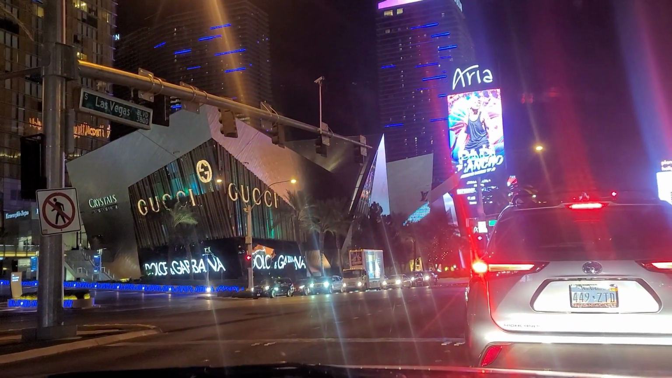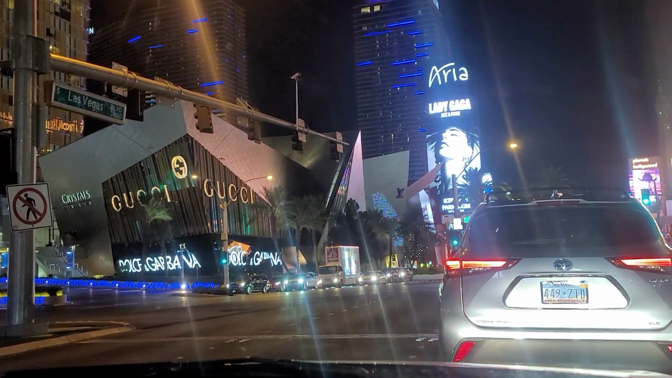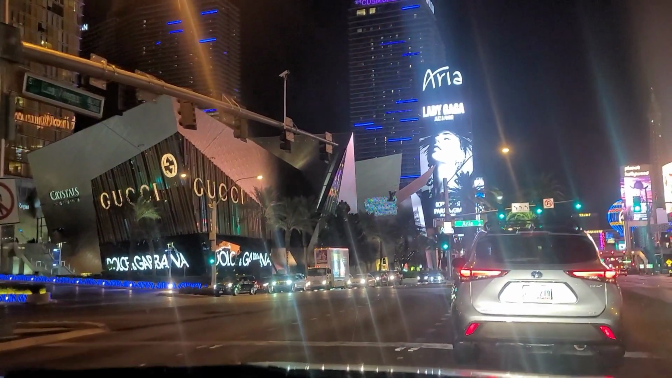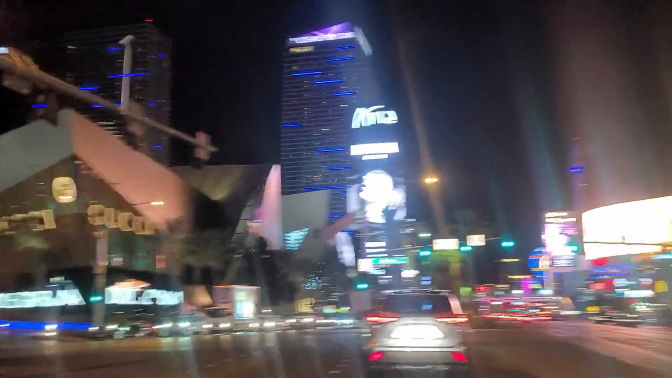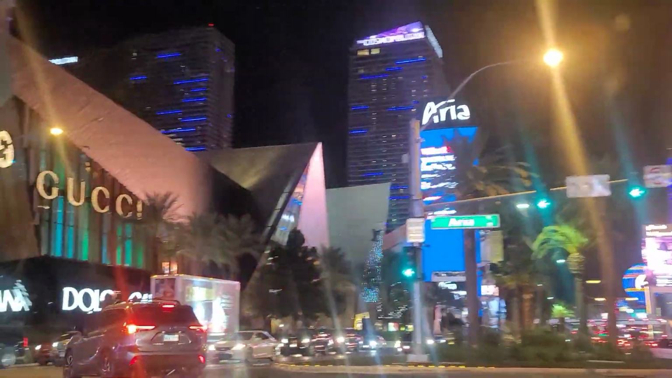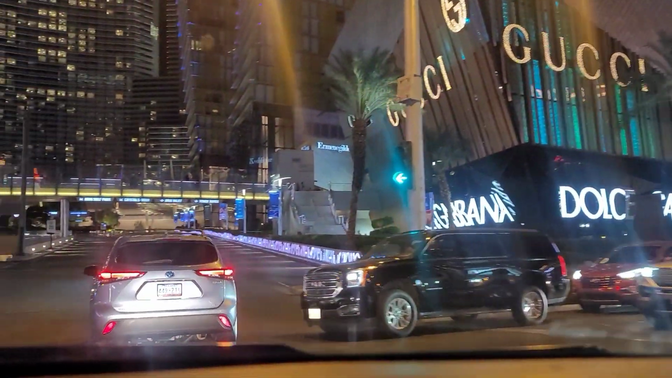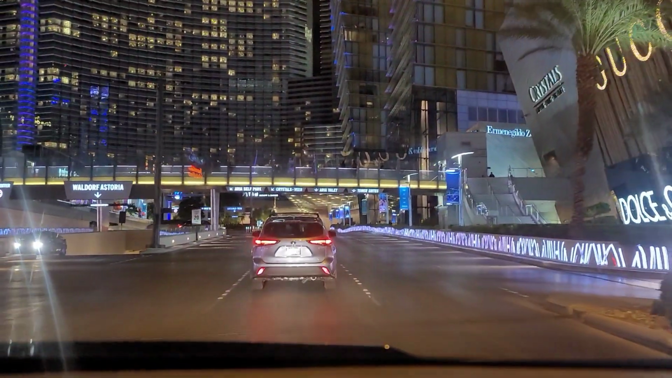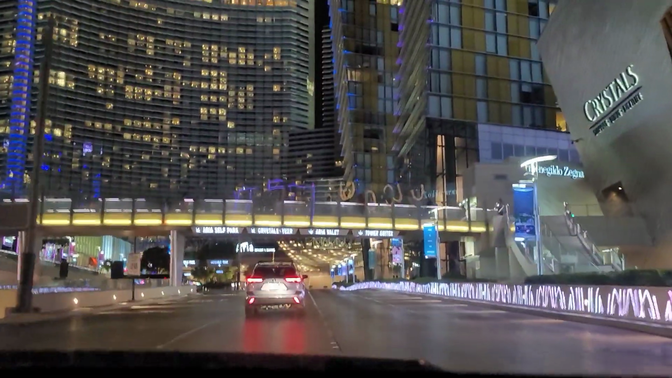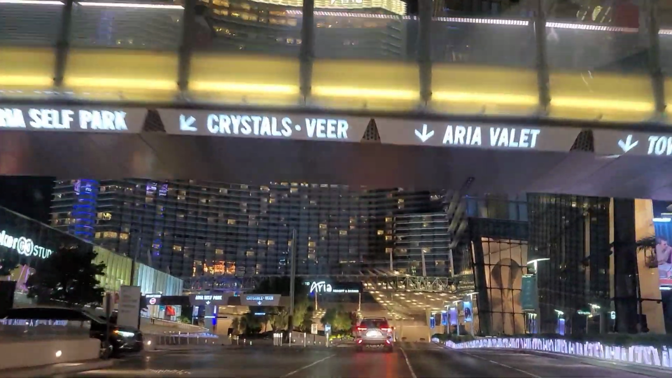So we're going to go into the Aria Valet now. And now the Aria, do they have gambling? Yes, they do. This guy came all the way out here in the way. He's a limo driver, so he's supposed to know what he's doing.